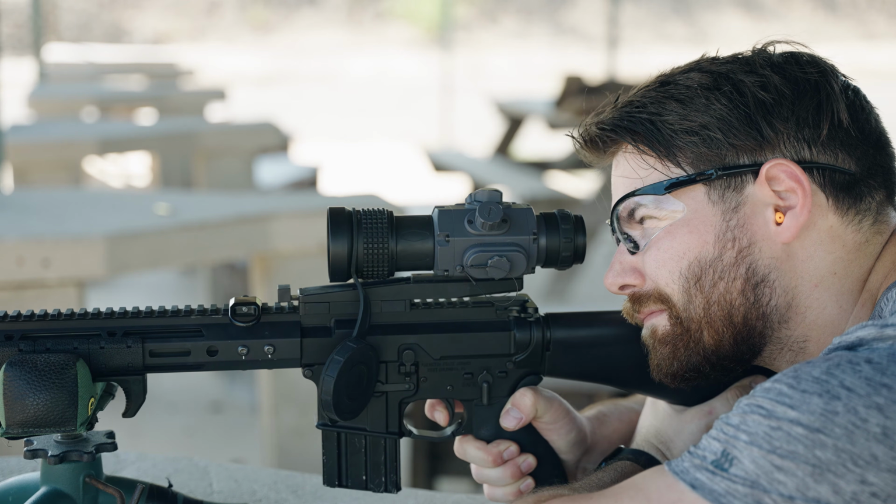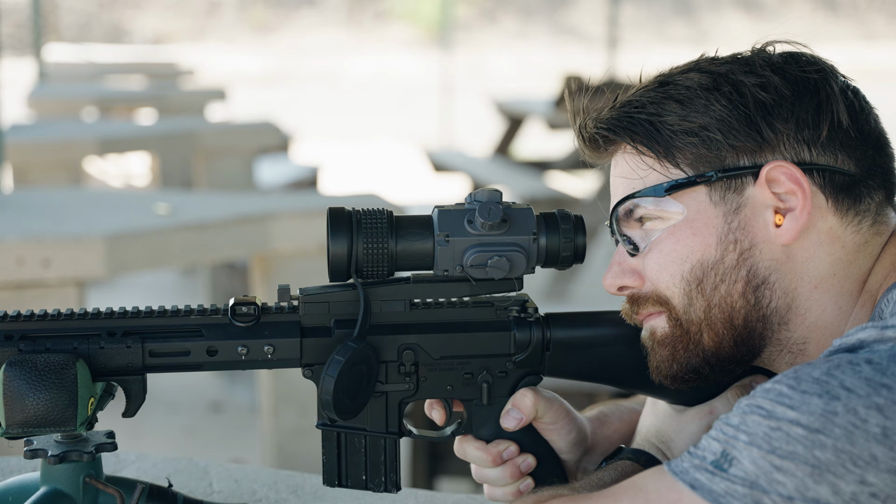I have really enjoyed this optic, guys. So if that's all you want to know, did I enjoy it? It's a great optic. Absolutely, I enjoyed it, and it is a phenomenal optic. But I'm going to give you a little bit more details than just that. I will get into kind of the nitty-gritty of my thoughts and impressions while behind this optic.